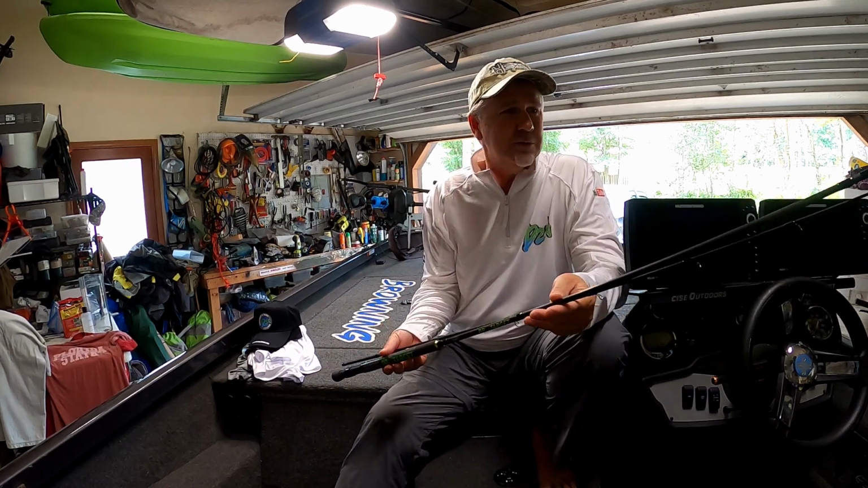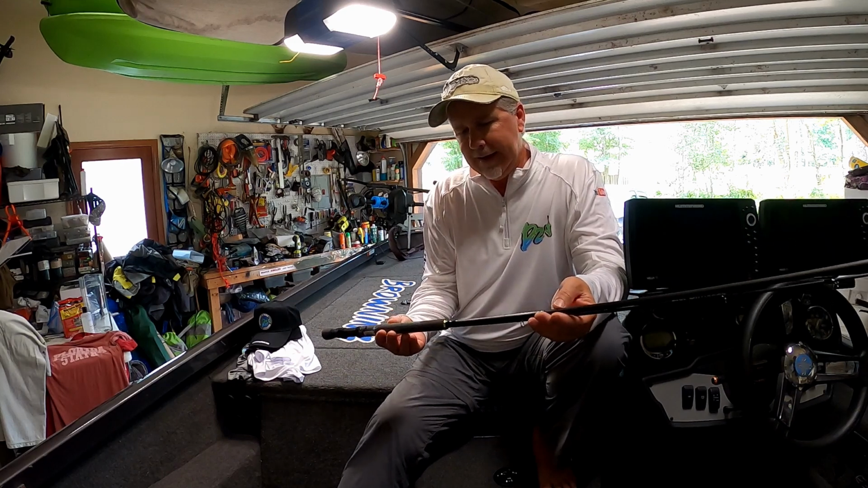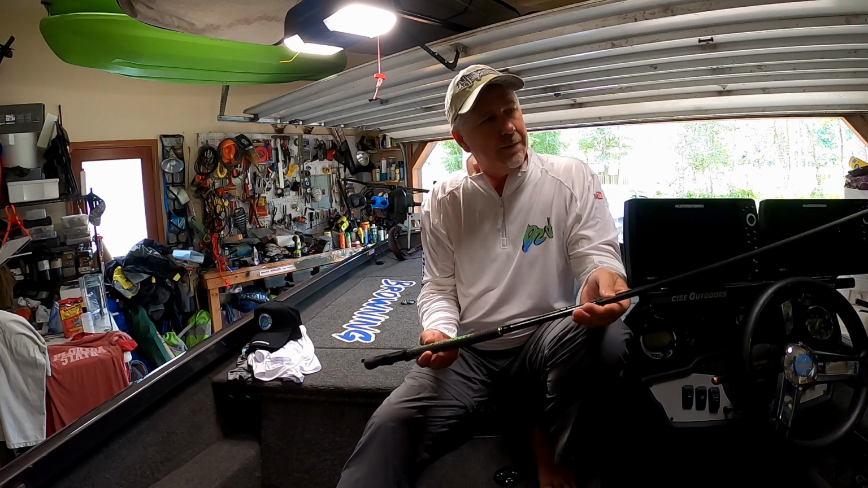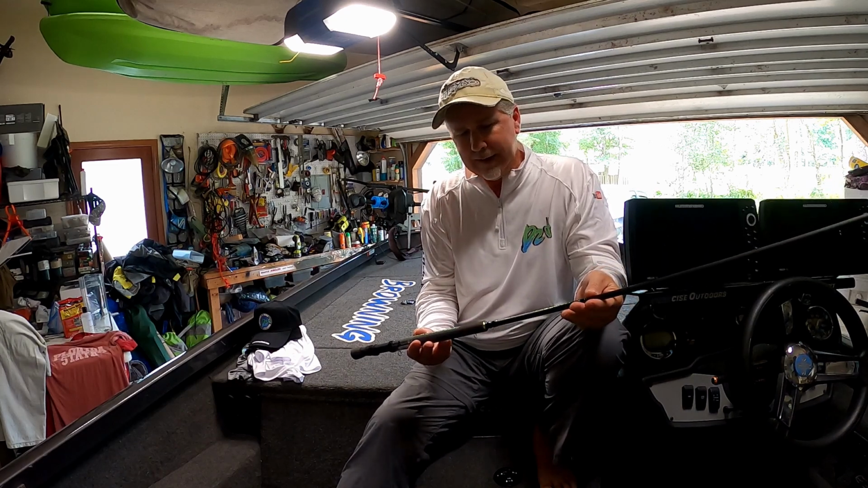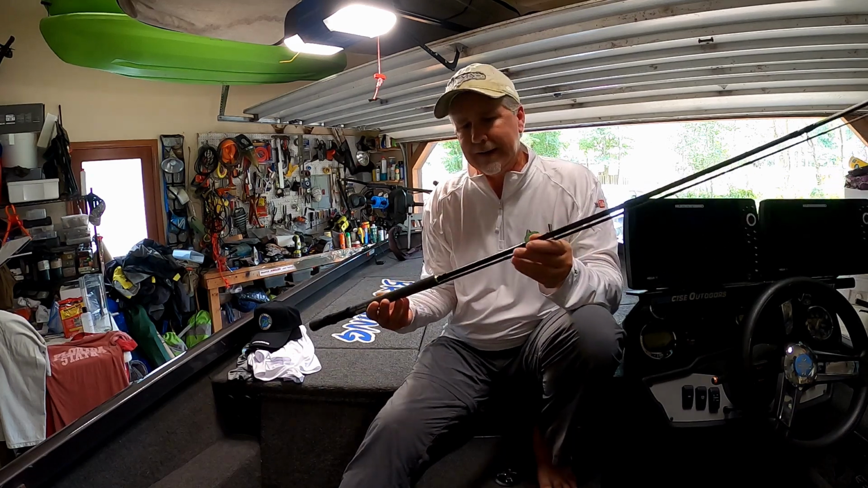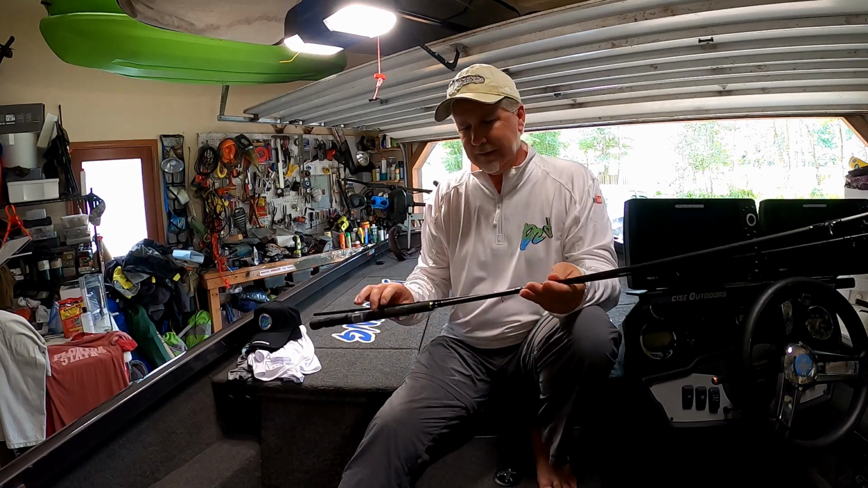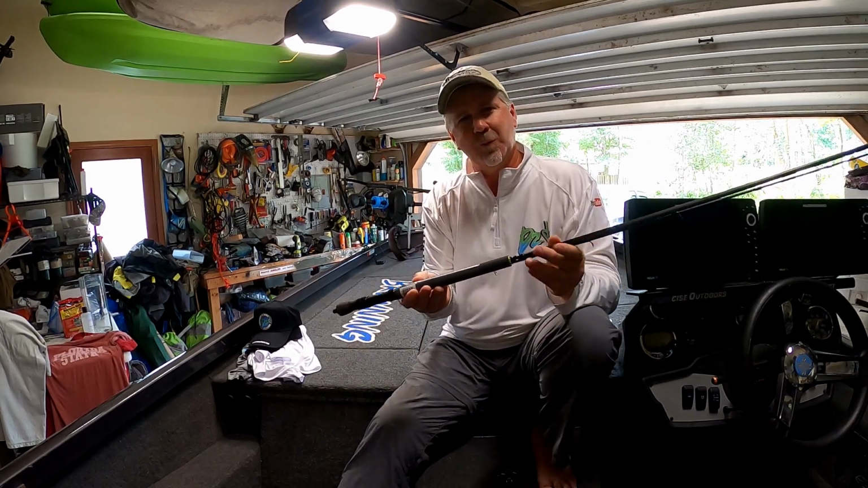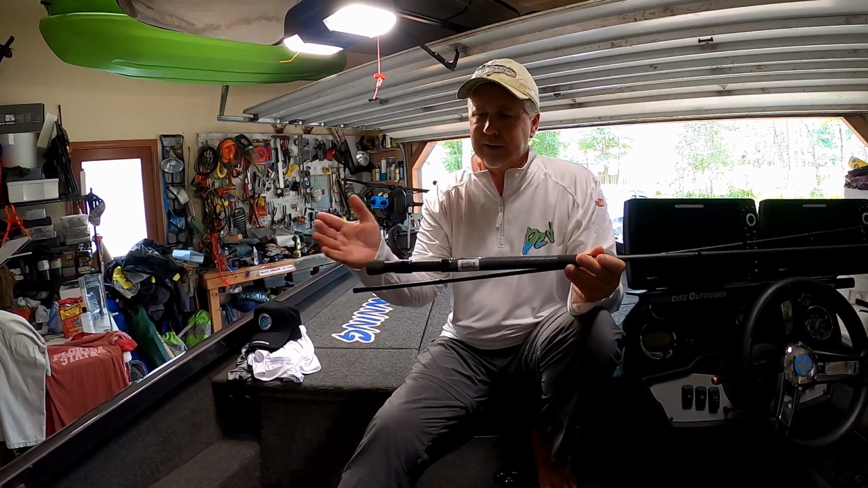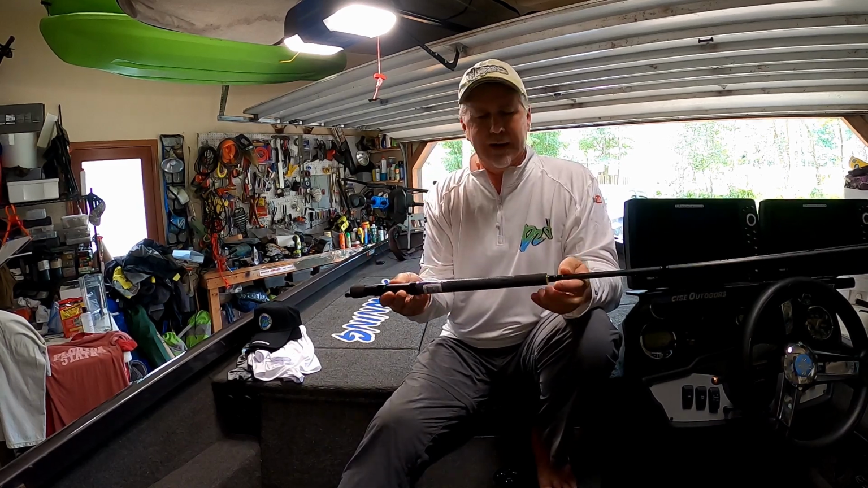I'm not sponsored by Lew's, but I've been using their bass tackle for years. I saw an ad the other day for this new Pro Target Lew's crappie rod, and I jumped online and ordered one right quick in a 10-foot because I couldn't wait to try it out. I got it in, and this thing is super light. It's really nice, but it has one big flaw for me, and that is it's got a butt seat. I do not like butt seats. I like to have a center reel seat so that I have some leverage and it balances my rod.